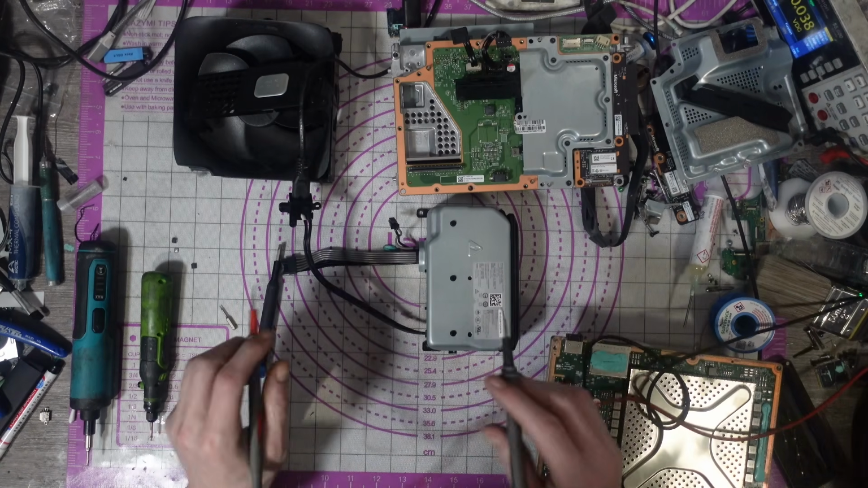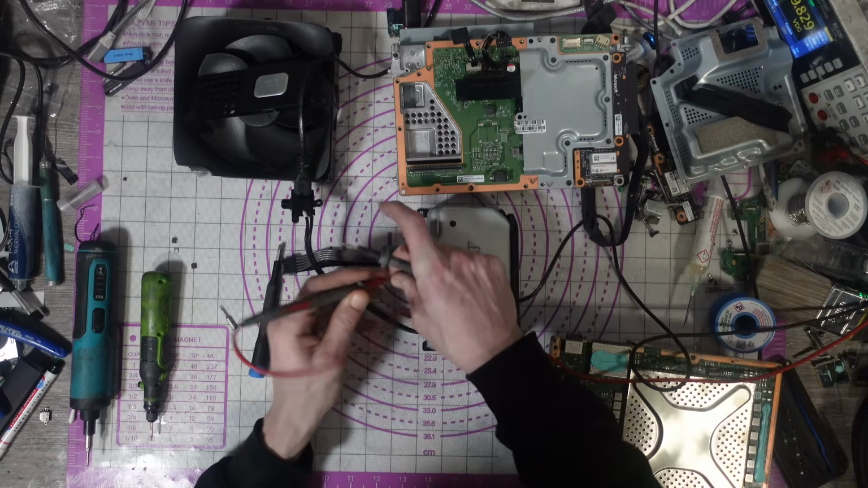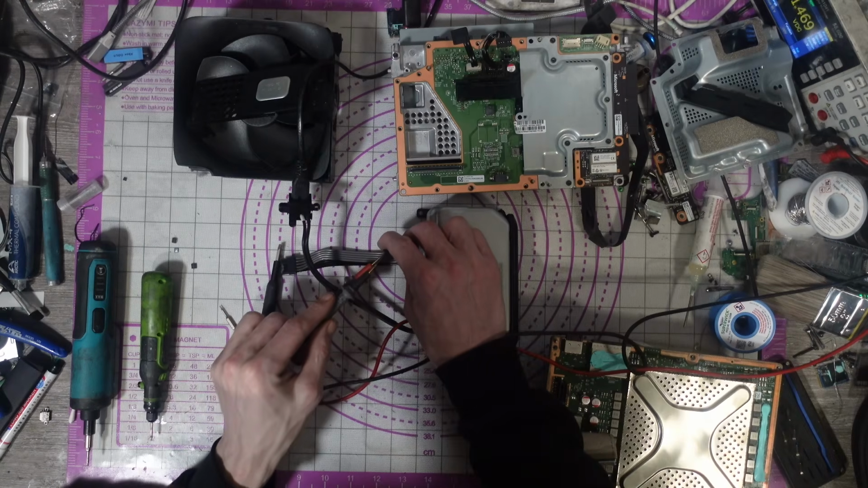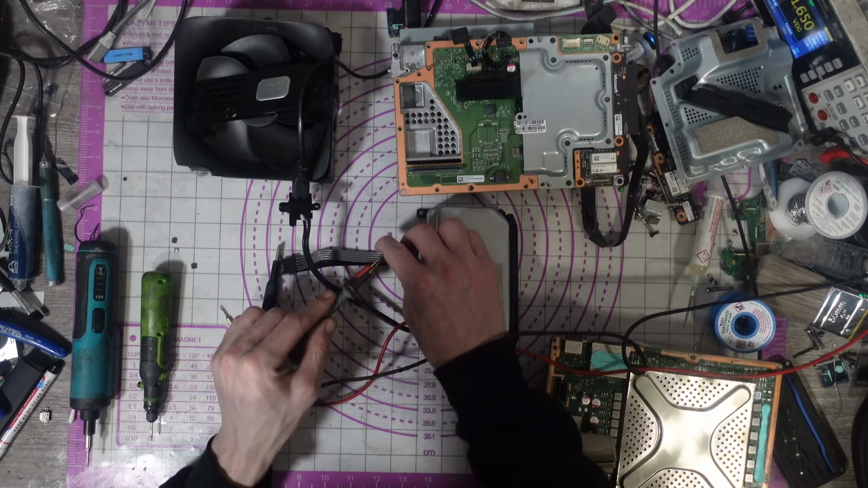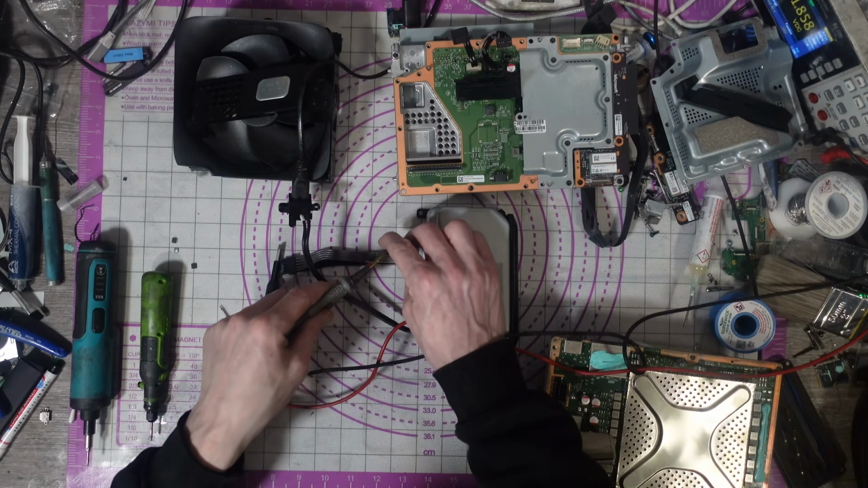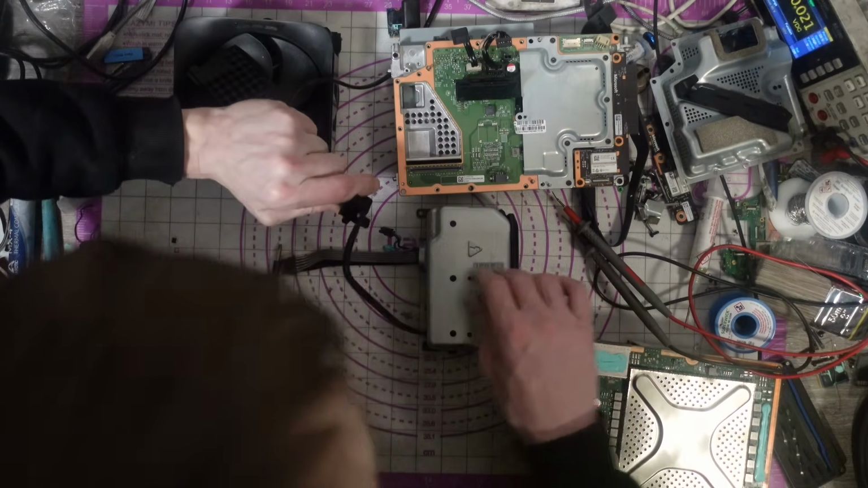So, multimeter in DC volt mode. I'll pop one probe on positive, which is this grey wire. Whoops. One probe on ground, which is the black wire, and we do get 11.85 volts, so that's normal. So, we are getting power to that. So, the power supply is good.